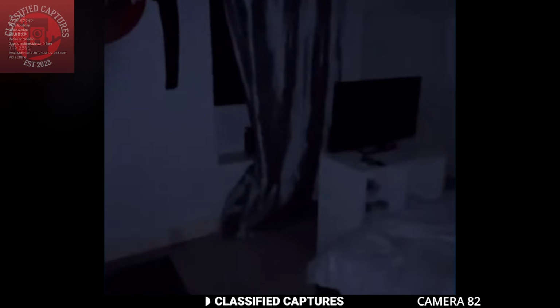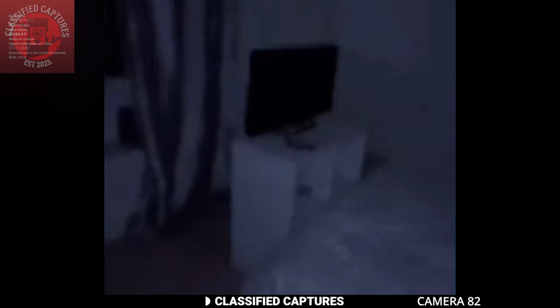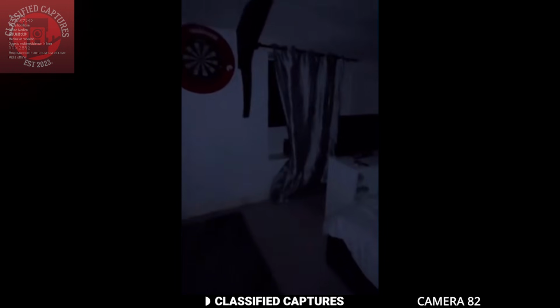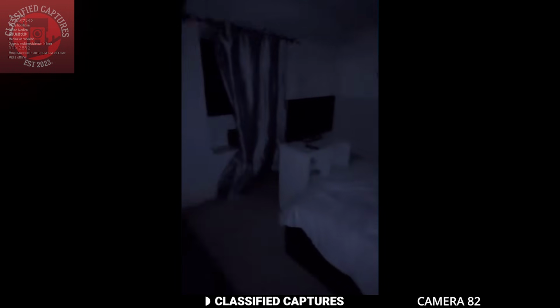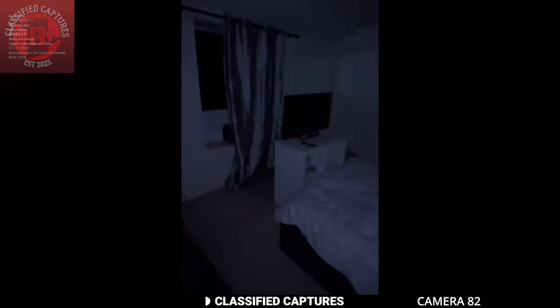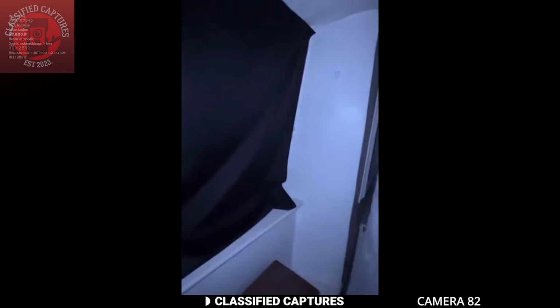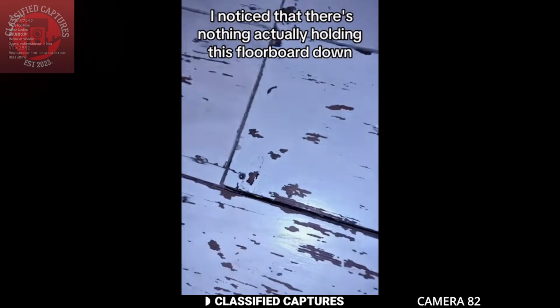And we are back to strange homes. This clip comes from a woman who recently purchased a 250-year-old house and has since been experiencing some truly strange occurrences. In one encounter, she heard strange noises coming from her room, so she rushed to check. As she entered, she noticed movement near the window behind the curtains. Gathering her courage, she pulled the curtain back, but there was nothing there. But what happens next is even eerier.